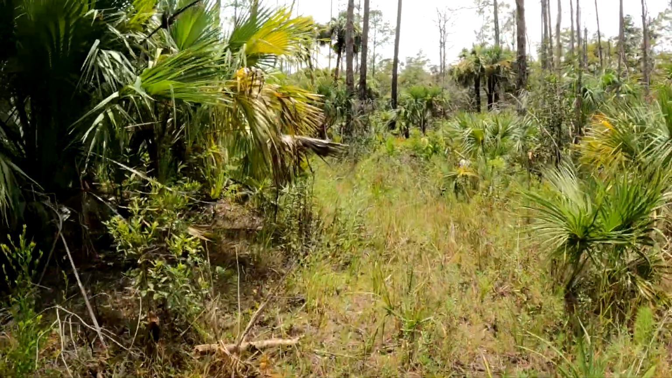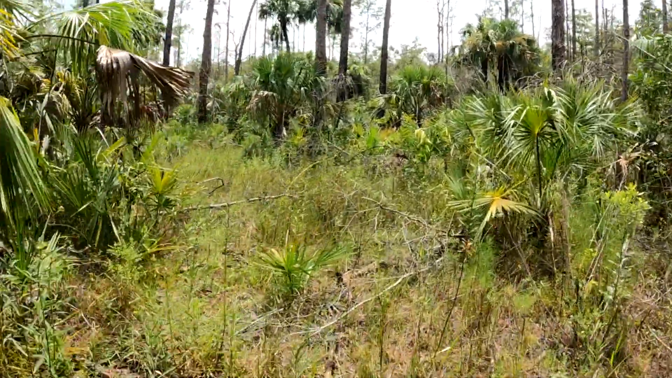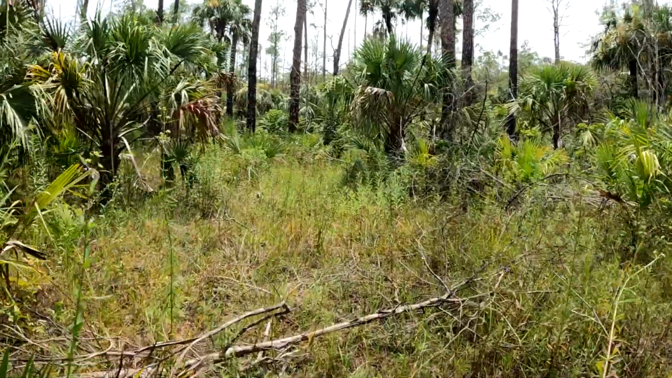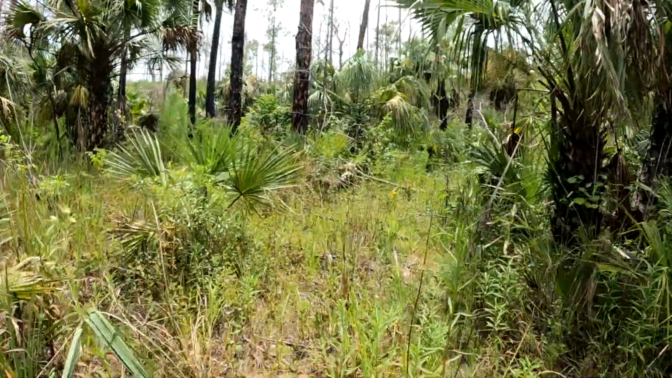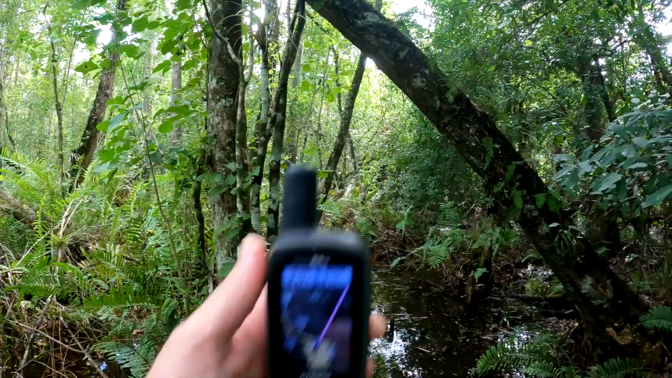So enough about that. Let's go pick up this camera. Got it set in a nice swampy area. It was dry for a while, and then it got wet for a while. So we're gonna get a good variety of critters, I hope. Let's go see if we can find it and see what we get. All right, we got 0.15 miles to get to this camera.